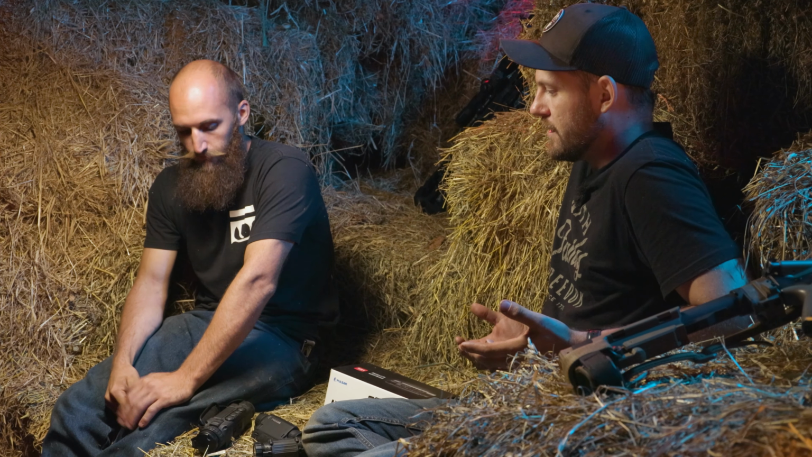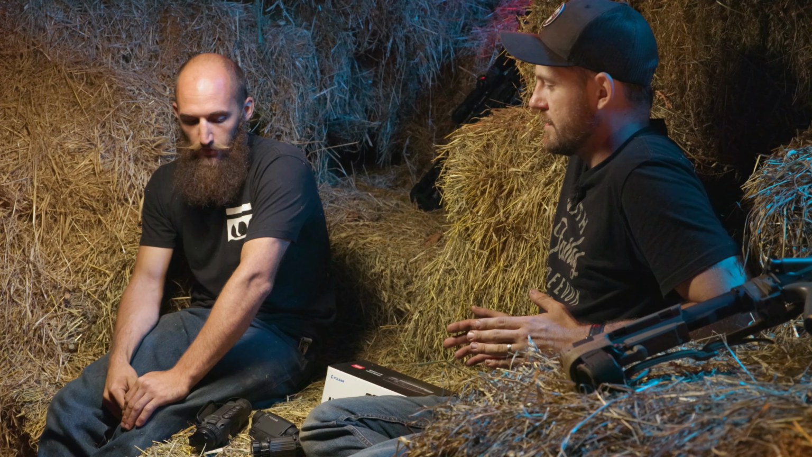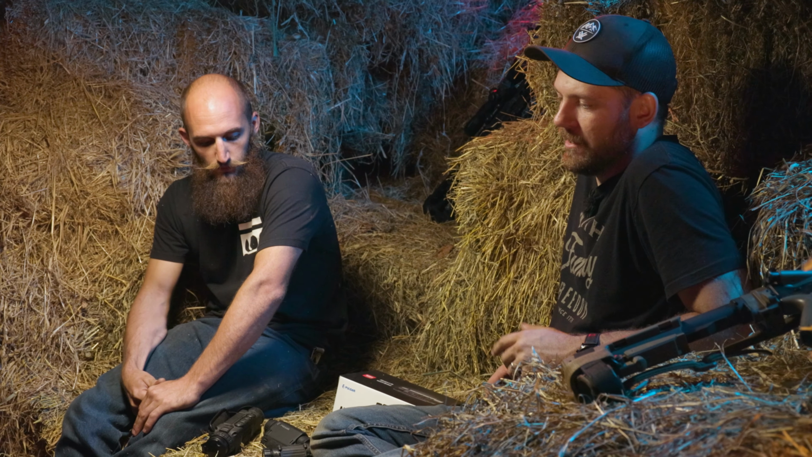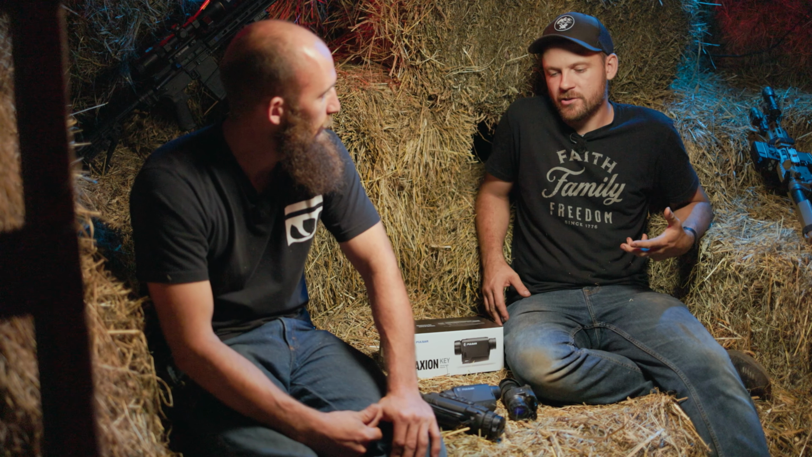And then as far as some other features that people might like, some of these units have recording. Some of them have different color palettes for the different heat signature. I think that we save for a different video. Honestly, there's so much to go into there. You can get into the weeds. They've got features inside of the pulsar units that we have here that would take us way too long to dive into. We wanted to brush the surface.